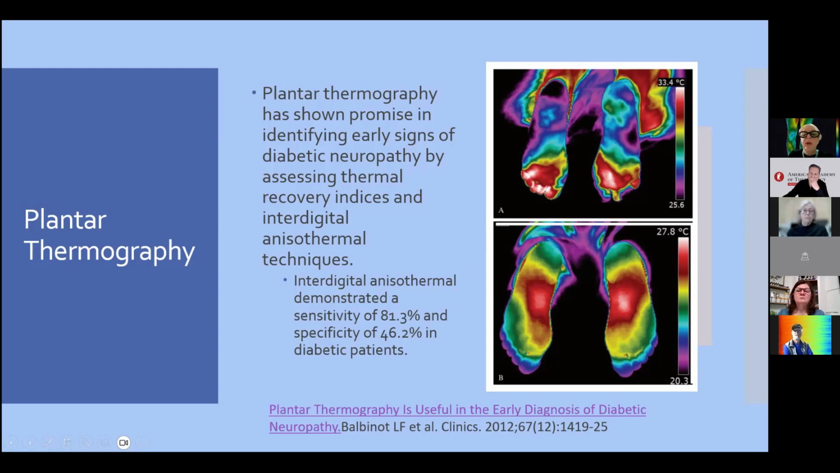So we can see in a very easy way, only by looking at the difference of temperature and color in this image.